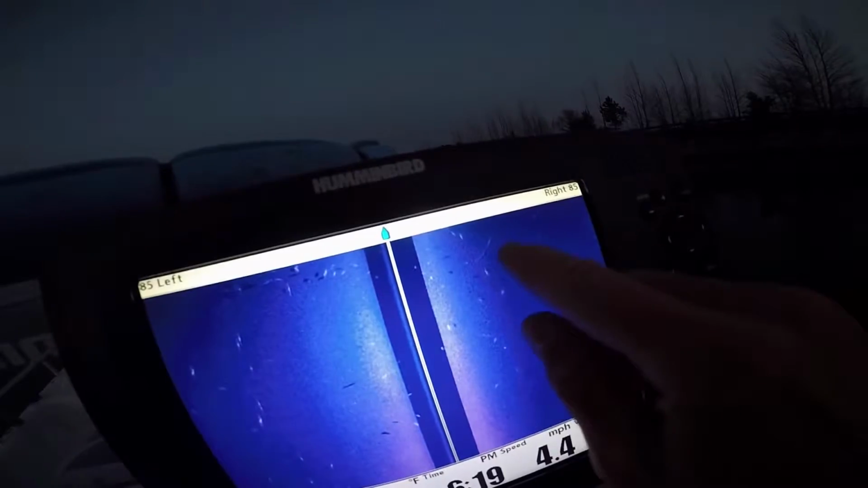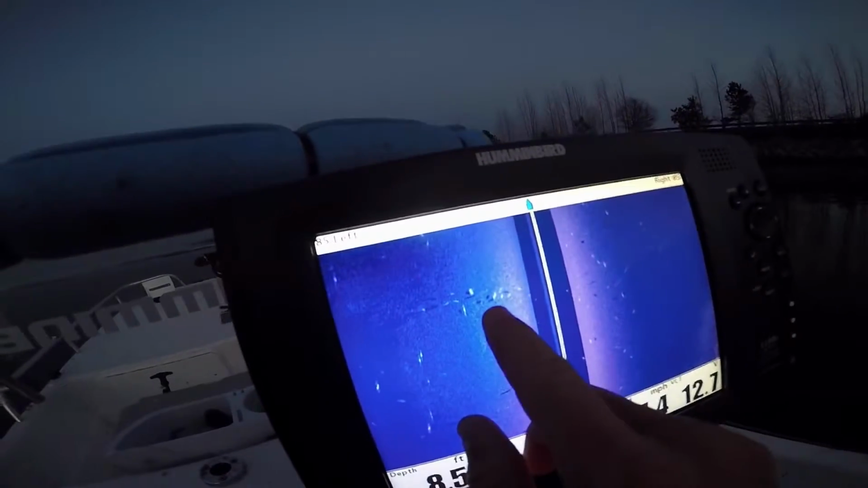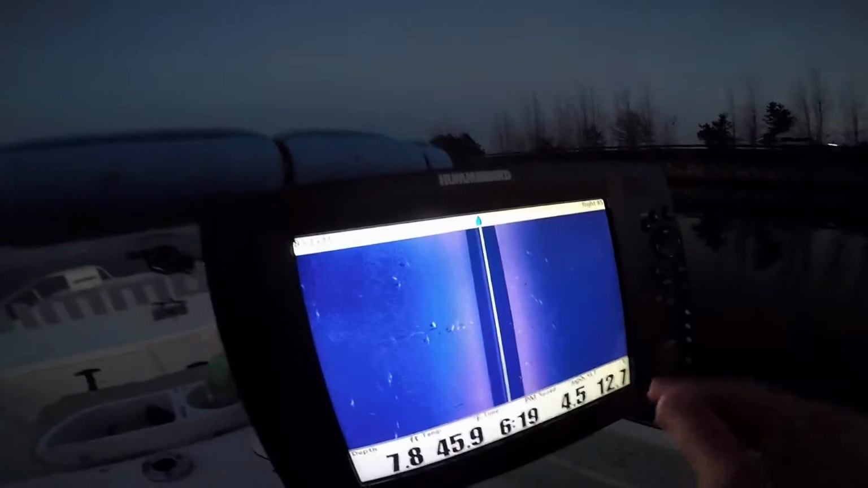You actually have a limb right here. You can see it. It's not a hard return. You can see these fish here that are bright. I mean, really, really bright. And that is a hard return, and that's where you really see.